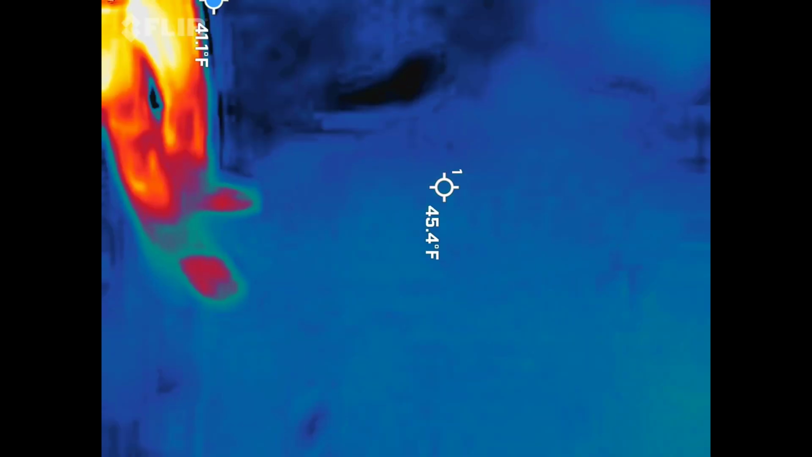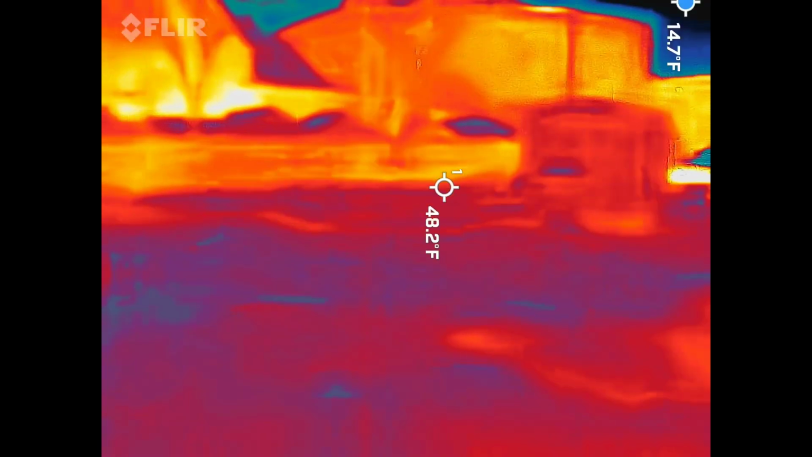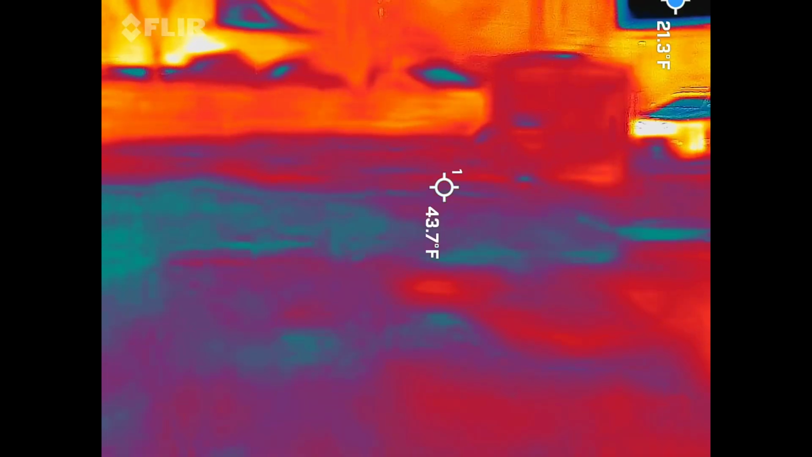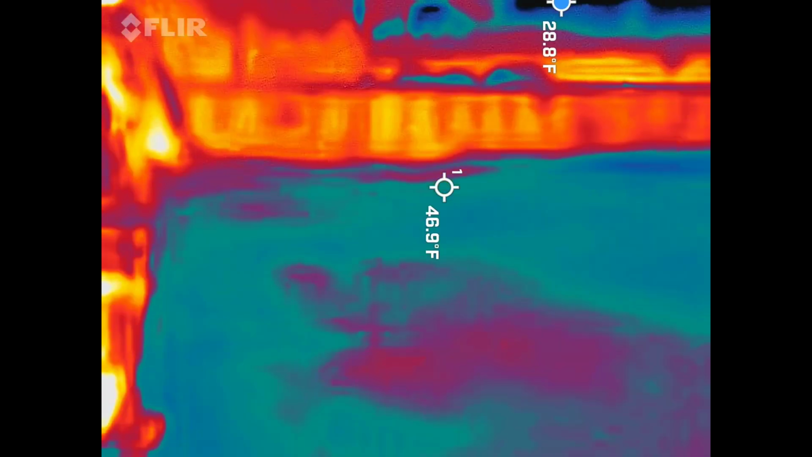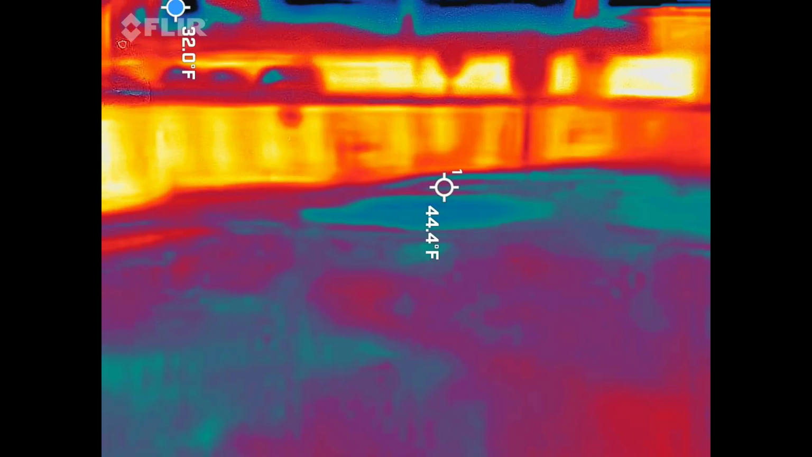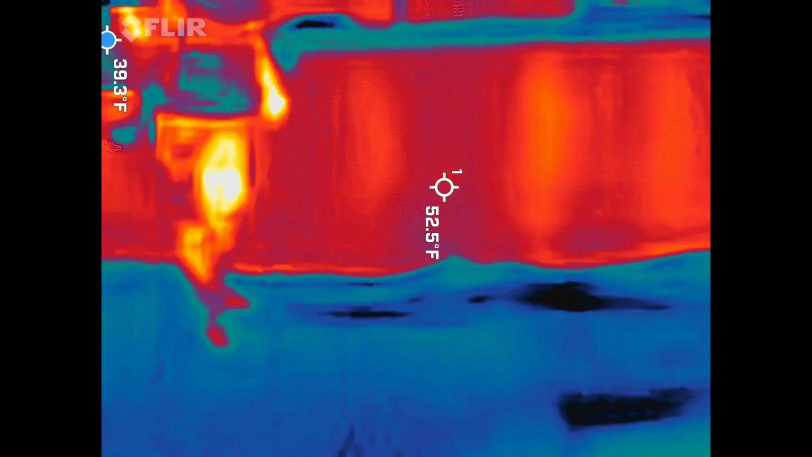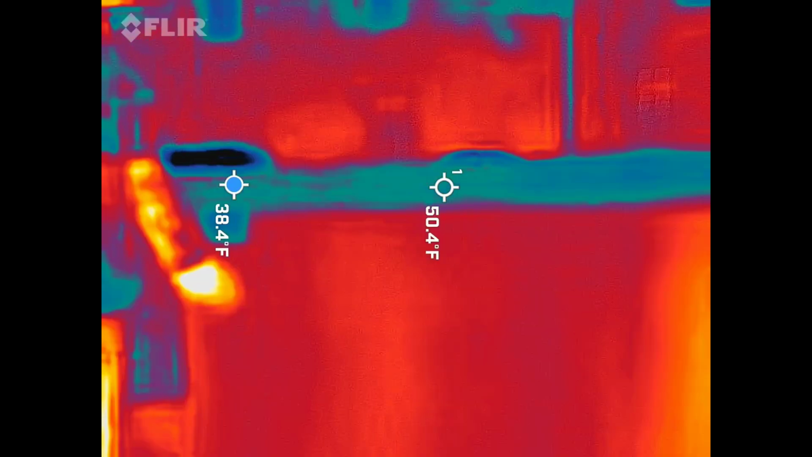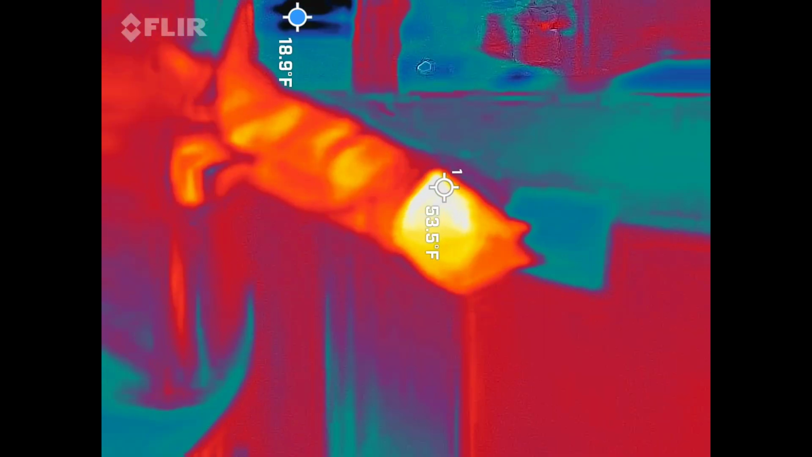It's crazy how cold the ground is compared to everything around it. Well, you gotta remember the different types of material will hold on to the sun's heat a lot differently. Like these walls, I guess they have lights on the other side of them. They got lights on the inside, actually. Oh, okay. You can see how it's much warmer in certain areas, retaining all that sun heat. Yeah, this is gravel. This isn't gonna hang on to it the same way. But this is gonna hang on. But yeah, there's lights right here. Motion lights.